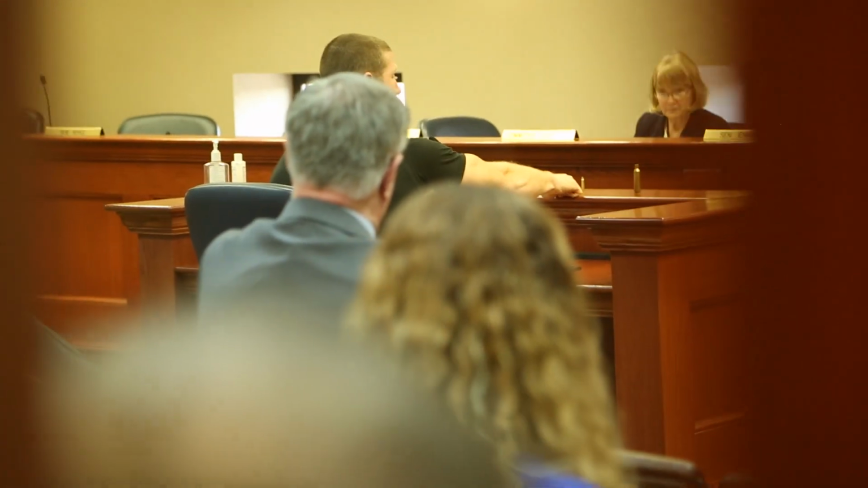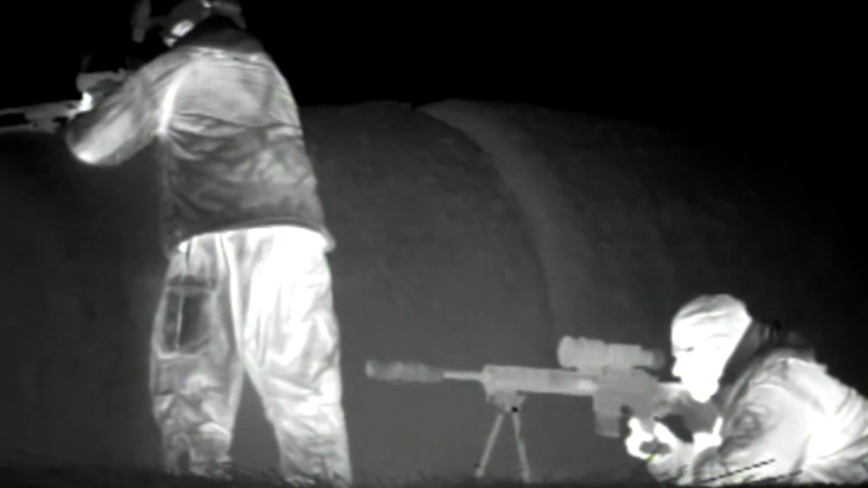All we're asking you to do is allow us to use a cartridge like that, a .224 caliber, 4/1000ths of an inch bigger in diameter than a .22 long rifle, to use a safer method of hunting and taking precision shots on the animals that are causing catastrophic losses to a lot of farmers and ranchers.